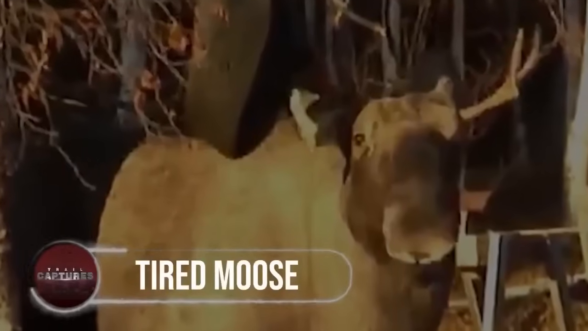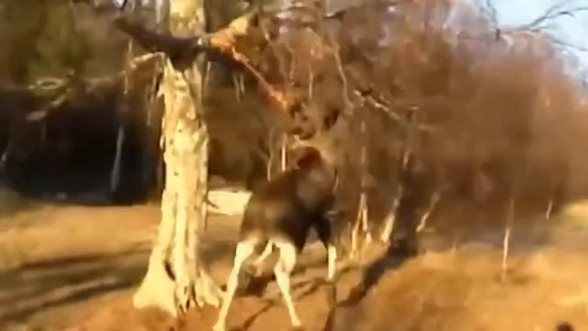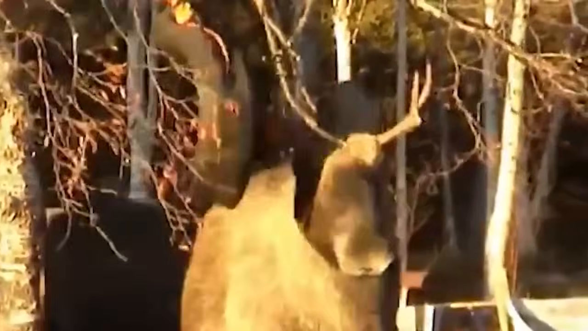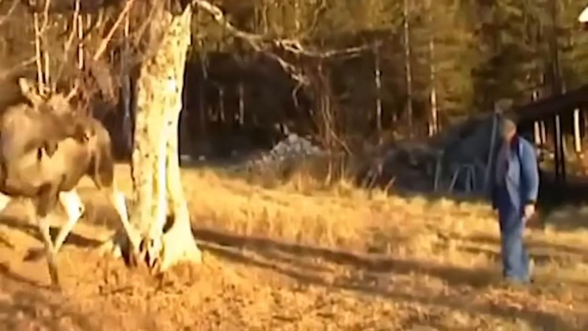Tired moose. First the deer, and now a moose? These animals have got some kind of custom of getting stuck in the most unexpected places. This time, it got stuck in a tire swing. When spotted by a man as it came out of the house at daytime, he was shocked as the moose was badly trapped in it.